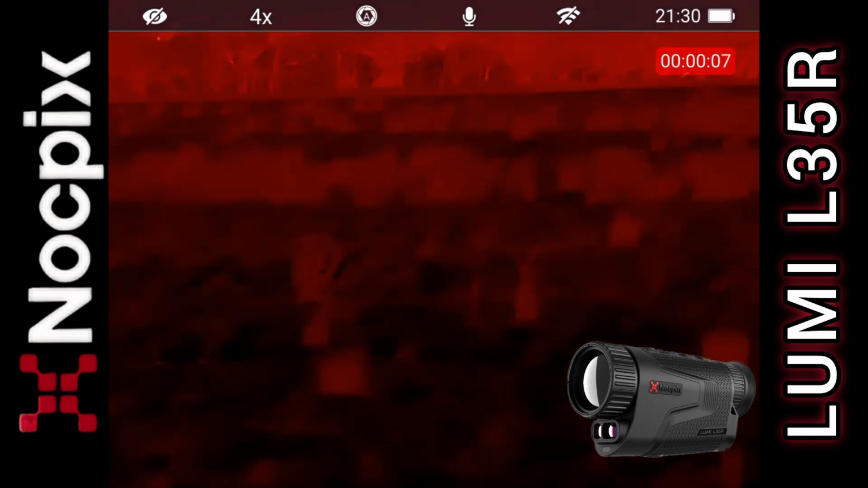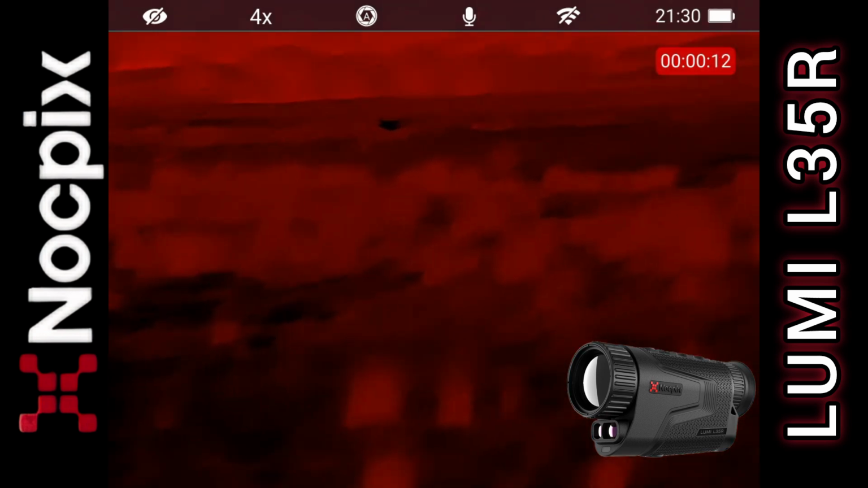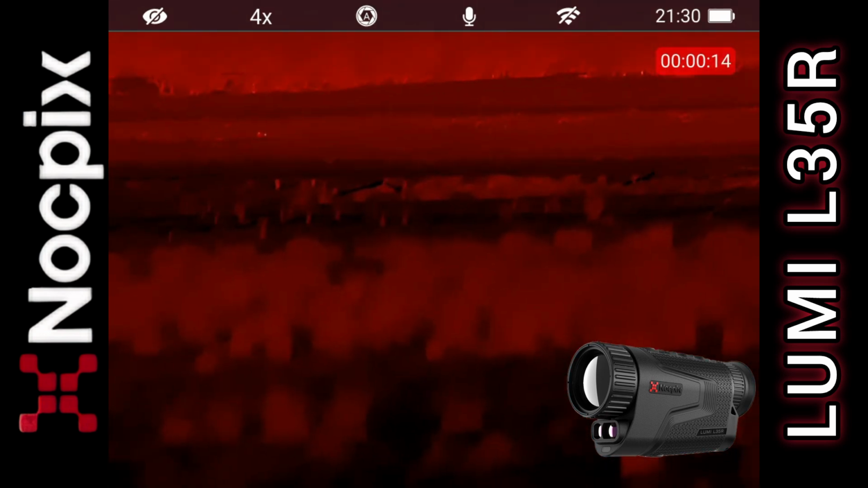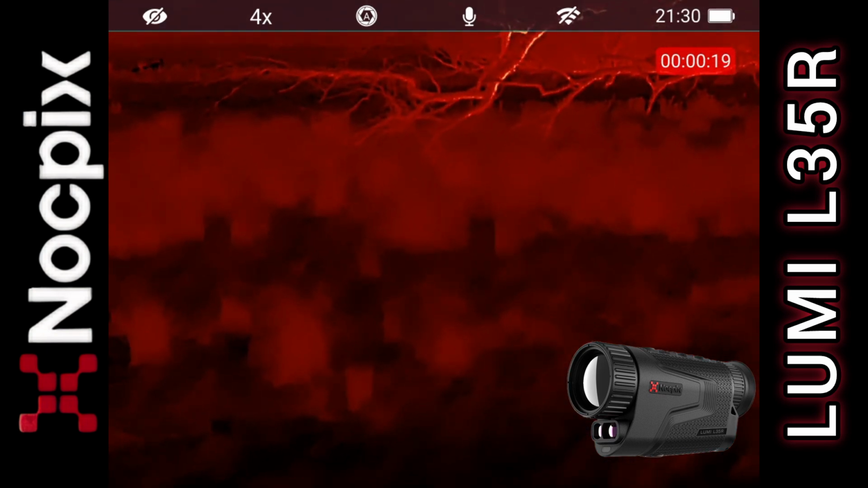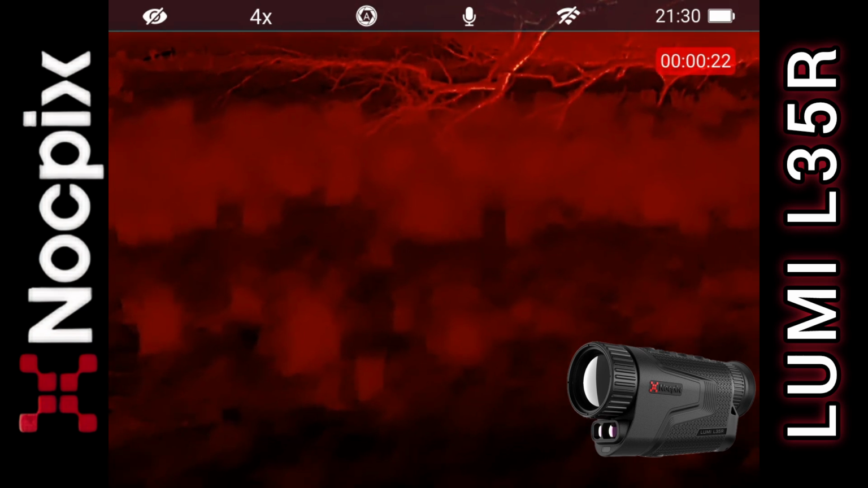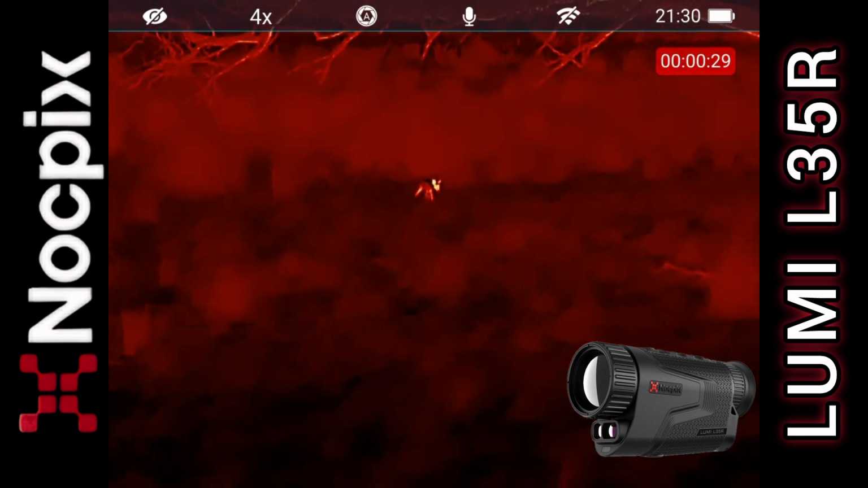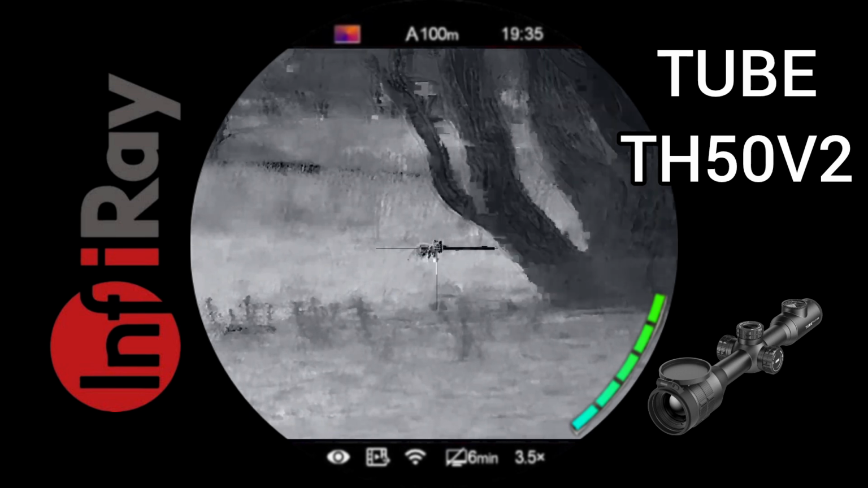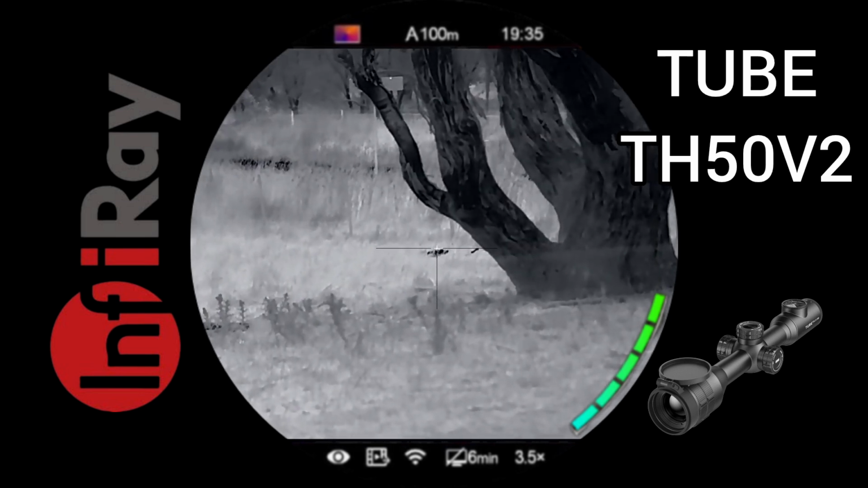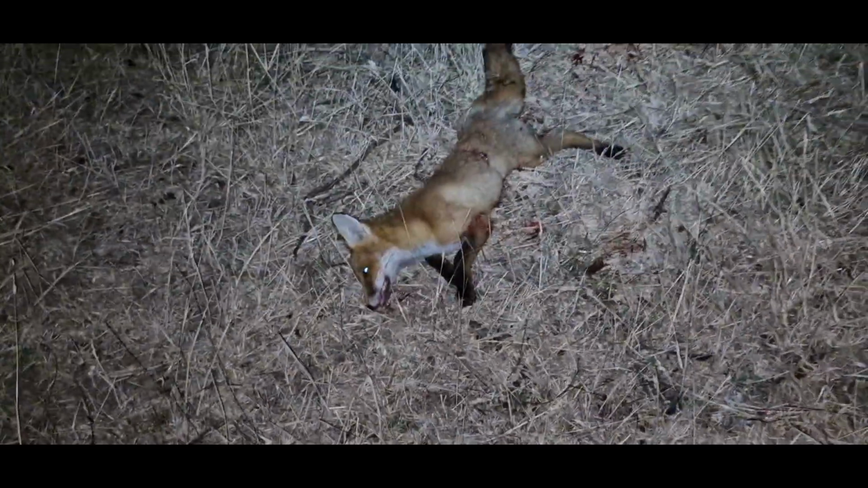Right, before I get too far up, I've seen the fox down here in amongst his tussocks. He seems to have disappeared. Oh, hang on, what was that? Could have been him. Yep, I'm going to jump on the rifle. Gotcha. Right, first fox down for the evening.